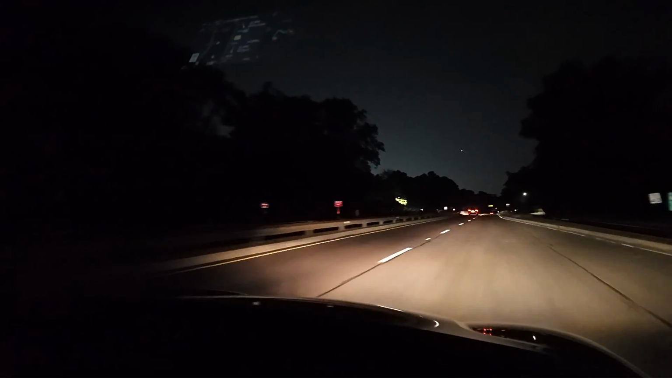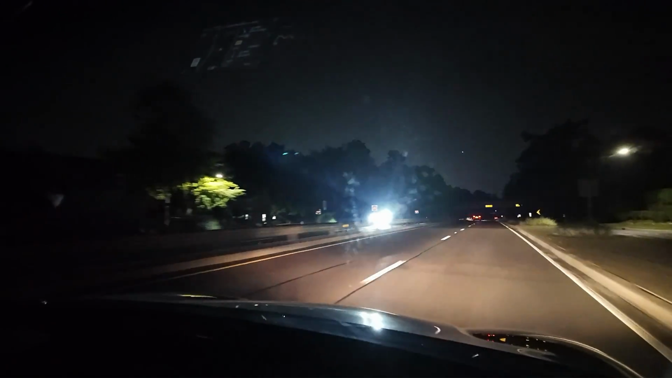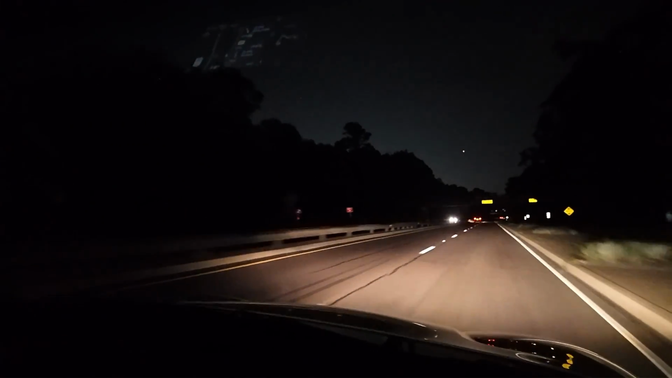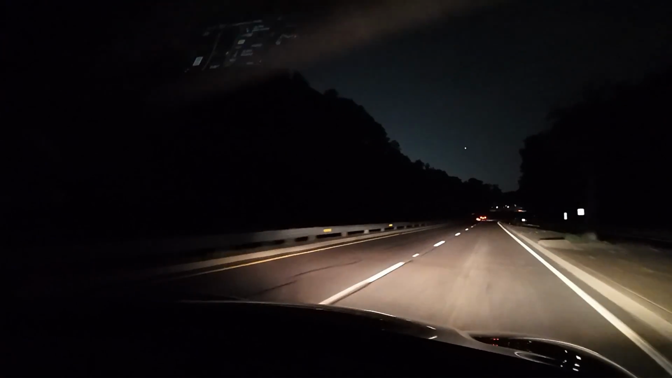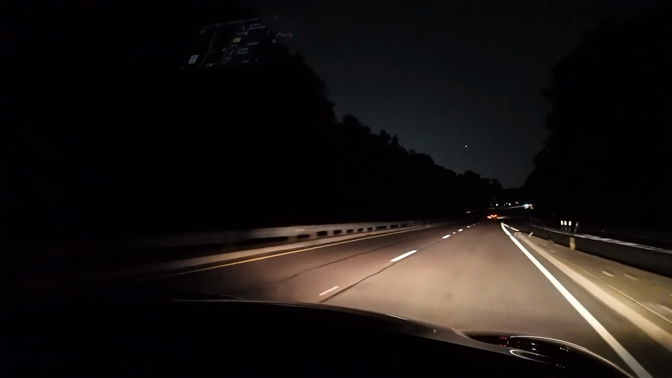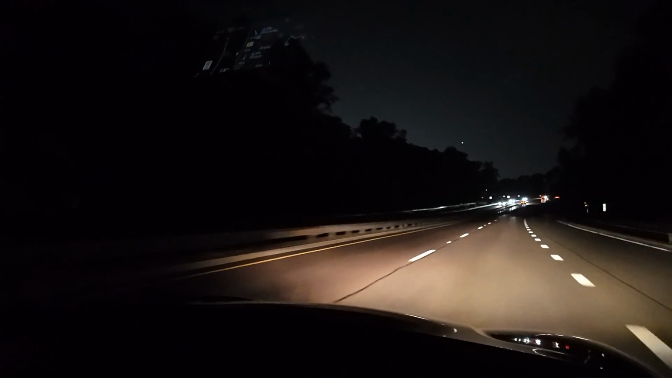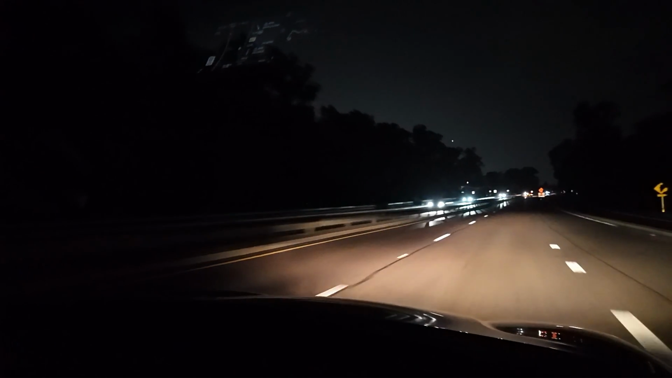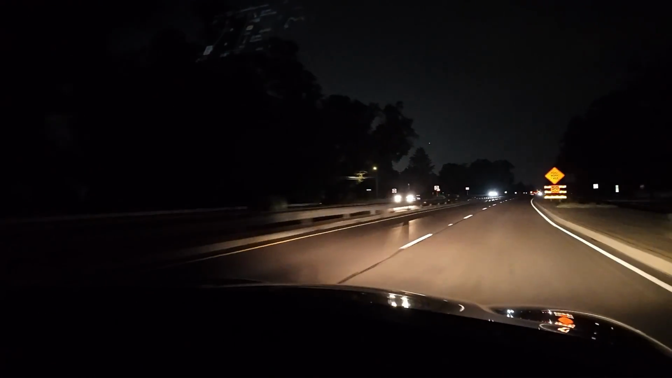It's a pretty hazy night tonight. I don't see any stars up ahead. There's a hazy cloud layer over our fair city of Philadelphia. But I do see some helicopters up there and planes that are landing at Philadelphia International Airport. It's a pretty busy airport.